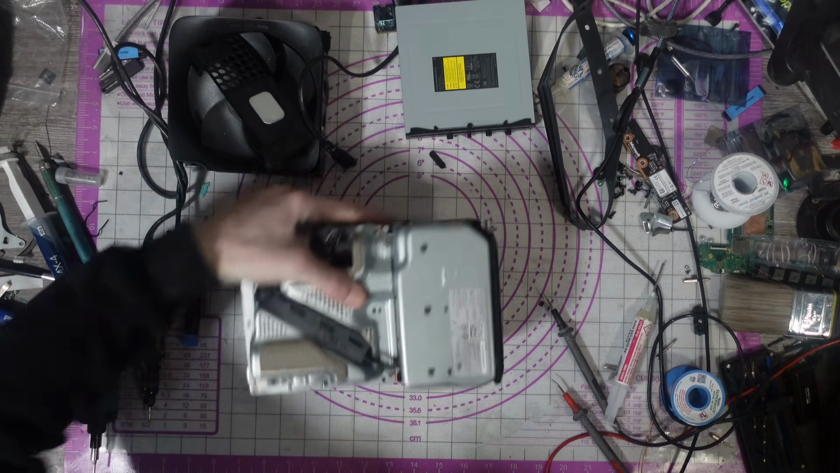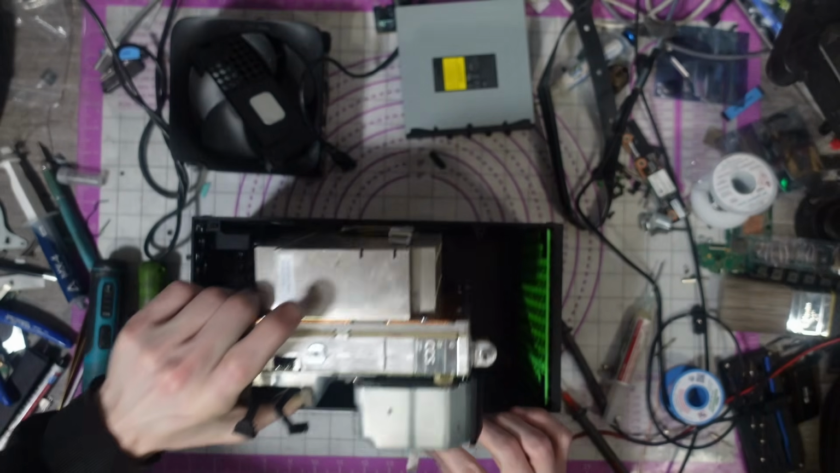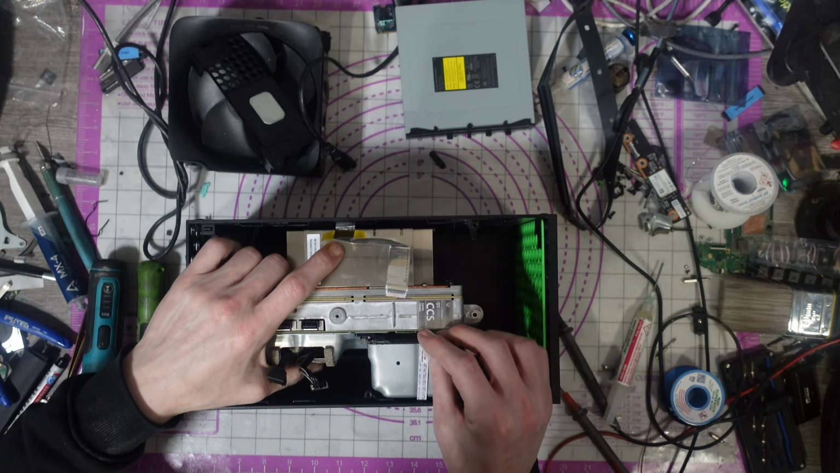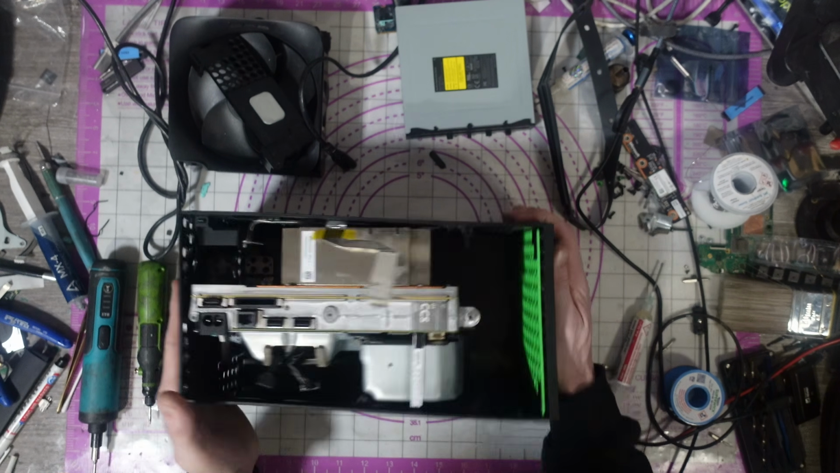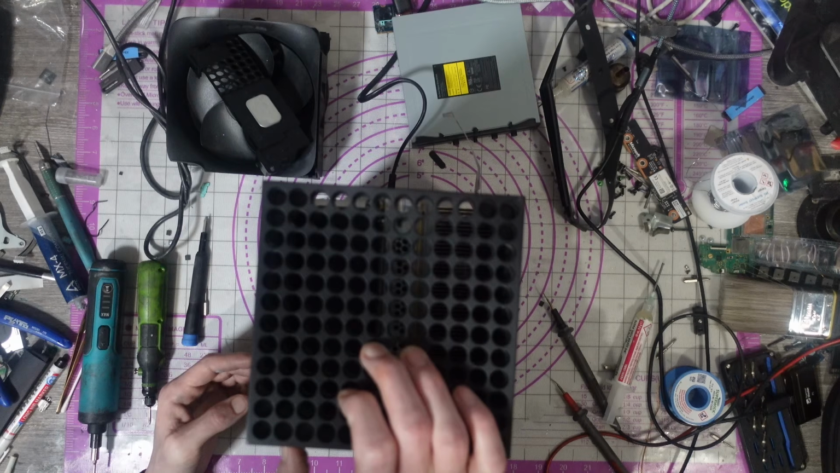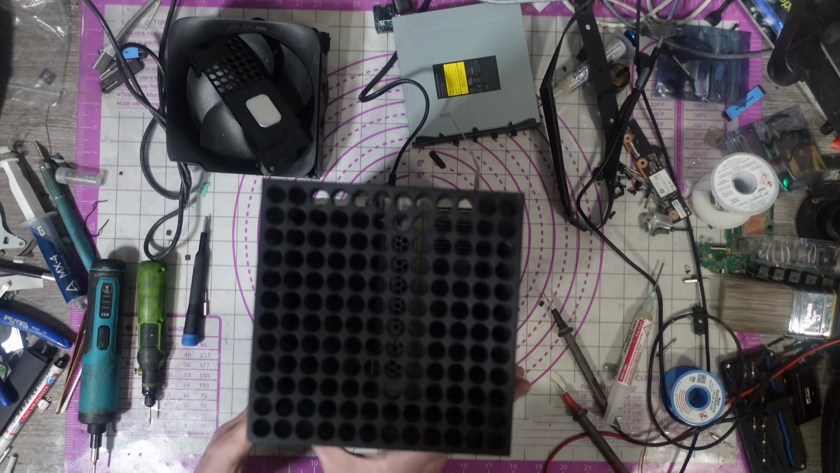Right, so what I'm going to do then, I'm not going to worry about anything else. I just want to see if this turns on. If it turns on, I'll get it put back together. So I'm not going to worry about Wi-Fi, the fan, the screws, the disk drive, all of that. All I care about is, does it turn on? It doesn't turn on. Huh. Well, that's not good. Has it died again?